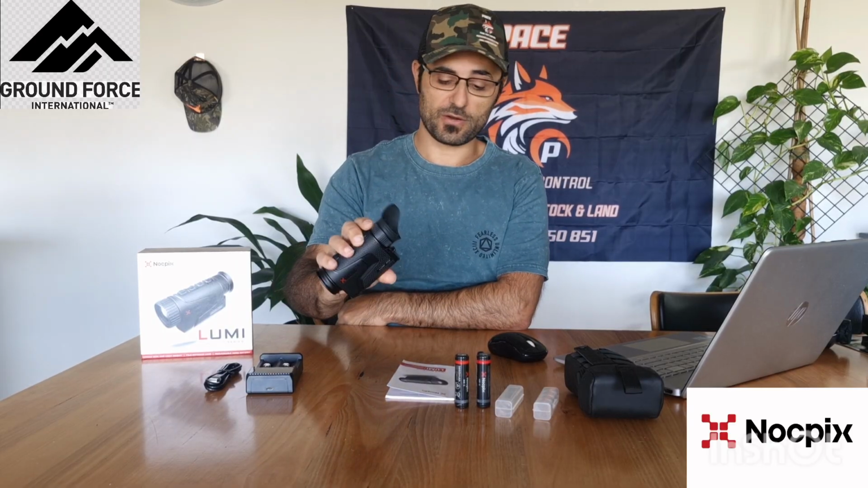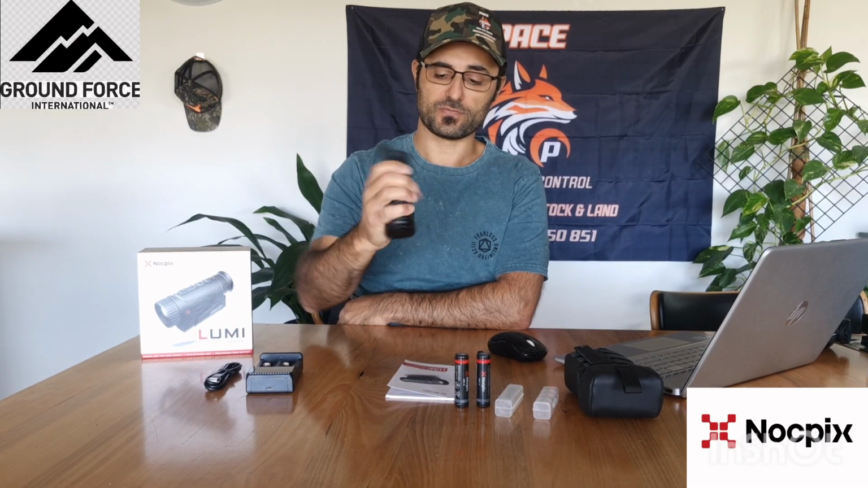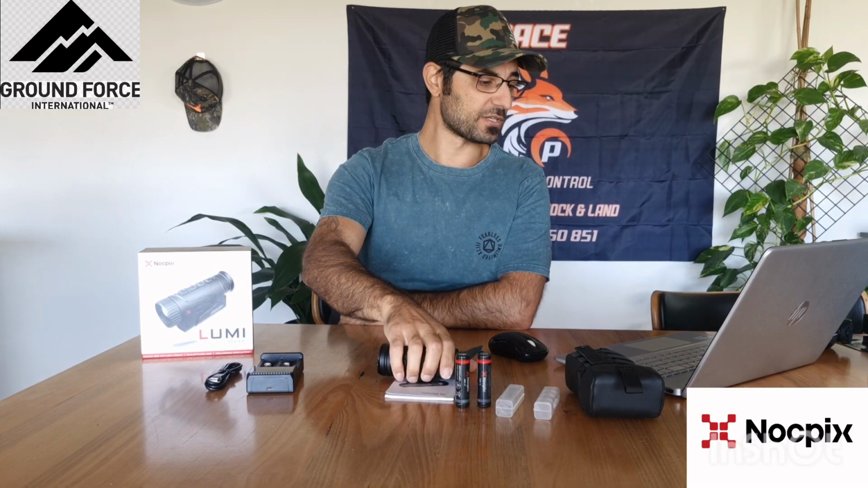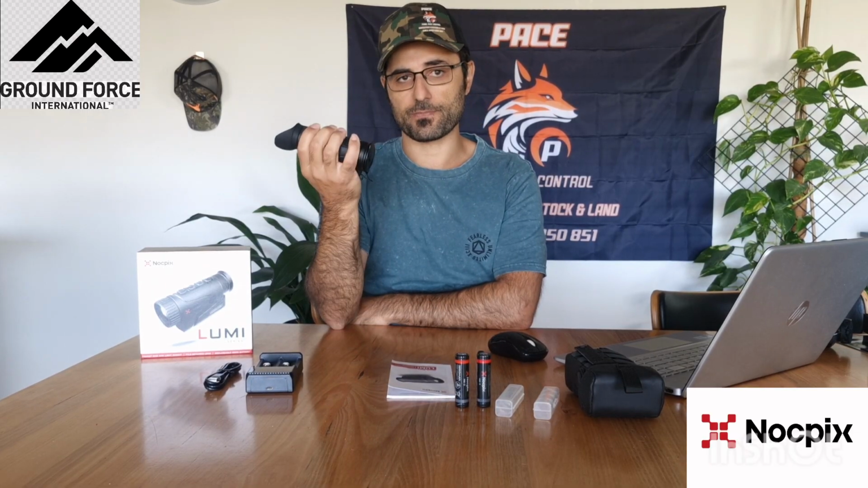So it's very easy to carry, very easy to keep in the hand, very easy to control. High sensitive sensor. It's got a 20 mK sensor. As I said, it picks up heat signatures quite easily.